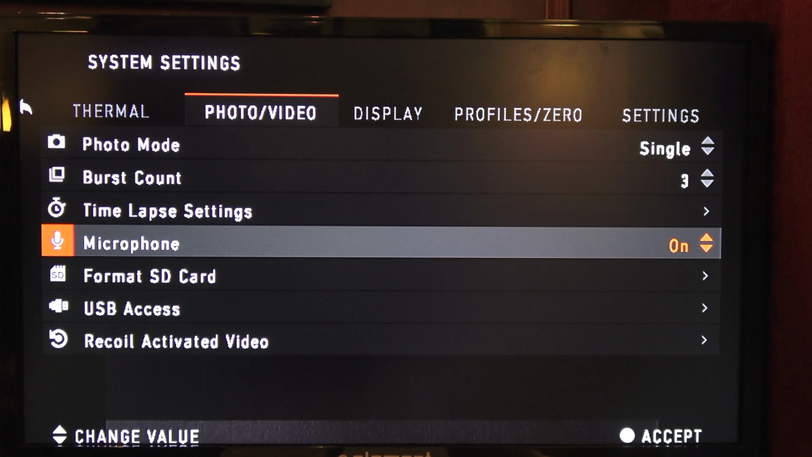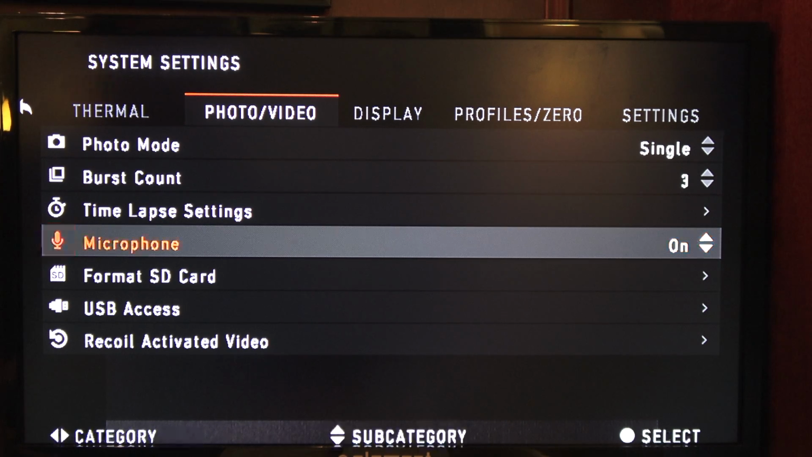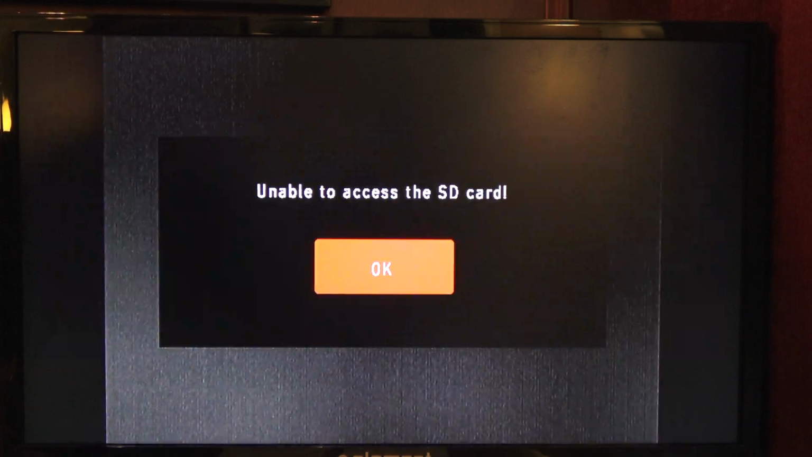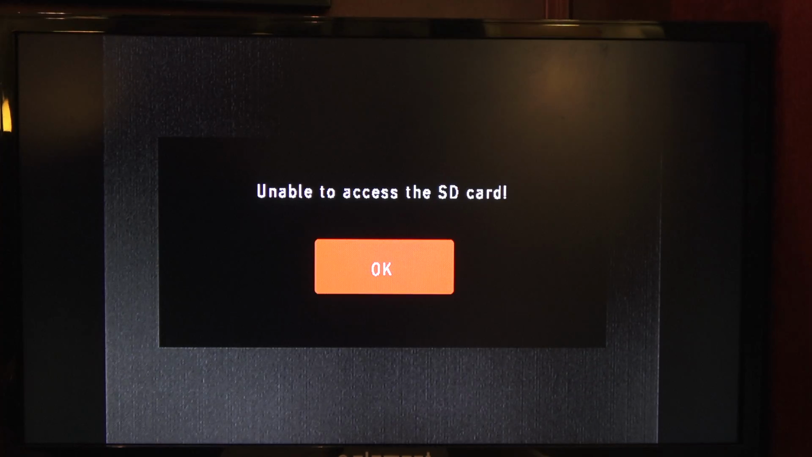Microphone. Turn on your microphone. So if you're not getting sound and you've tried everything, always check your microphone is on. That's the first thing. Format SD card. I don't have an SD card in it right now. If you press it, it says unable to access the SD card, of course, because we don't have one in there.